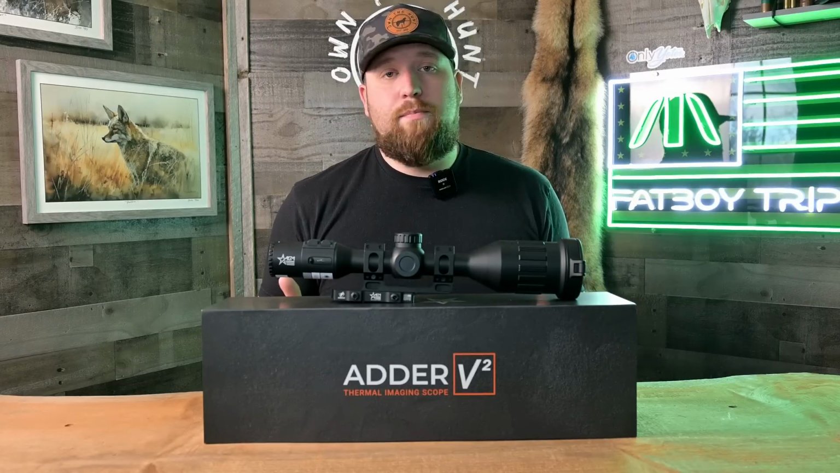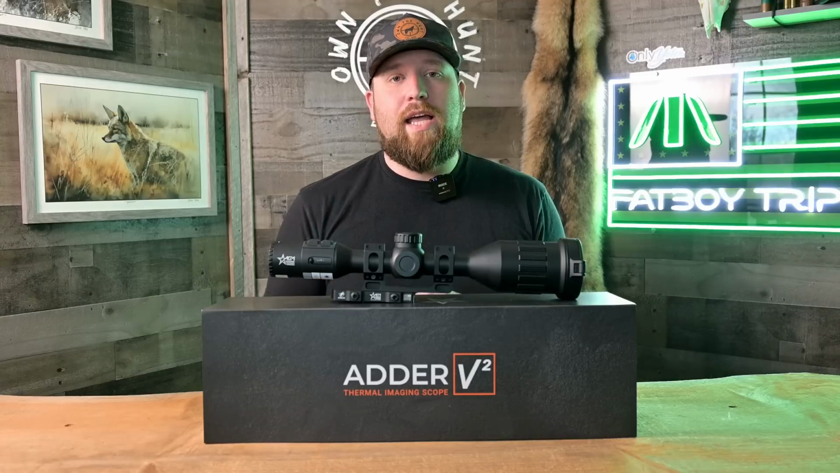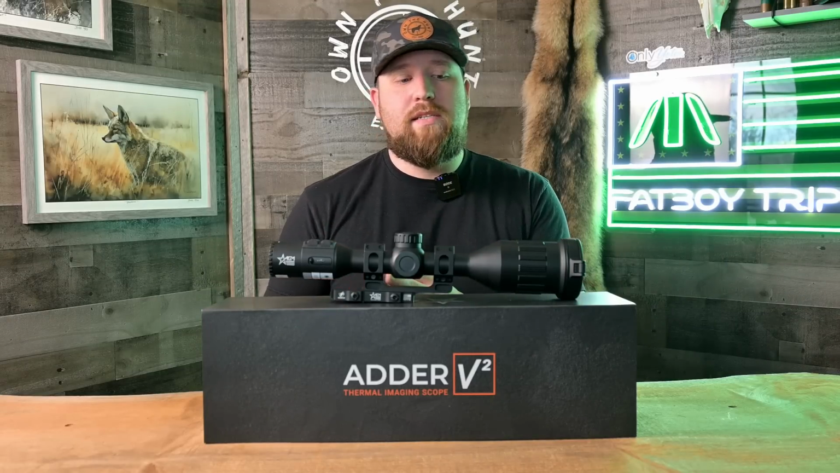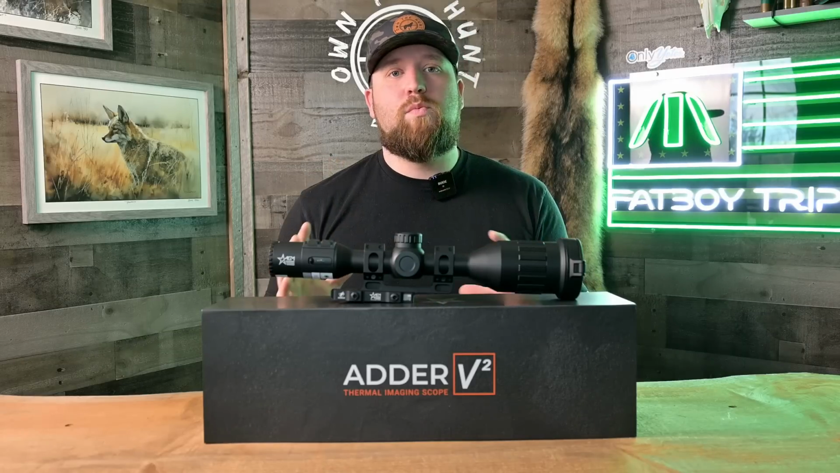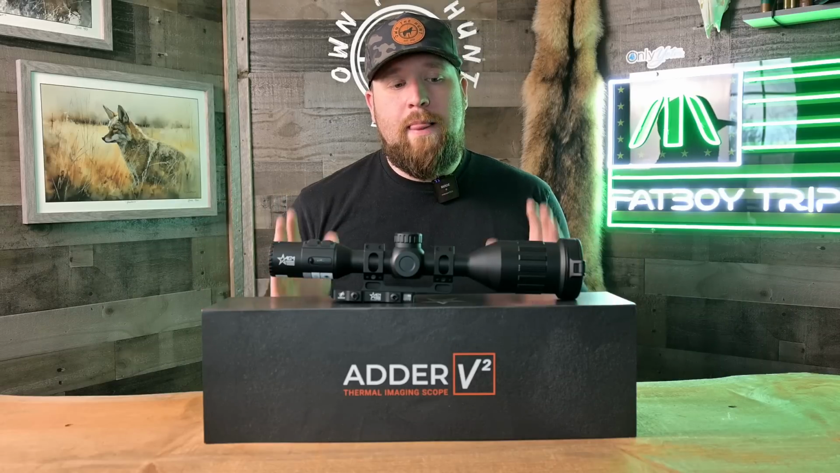It's great. It's a beautiful, beautiful image. It's very, very impressive. The field of view is massive, okay? Like I had this beside a 3X Knockpix, and the field of view difference was just amazing. So if you want a wide field of view, this scope has it.